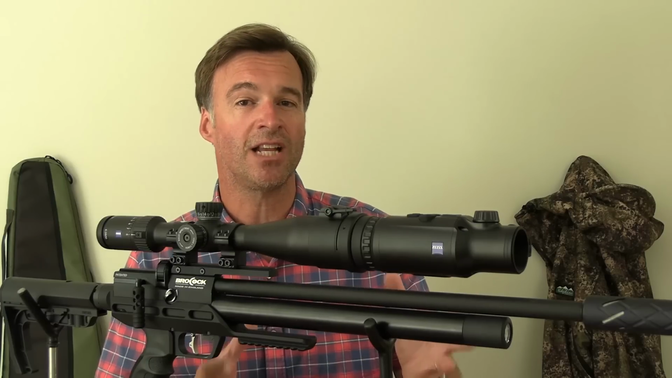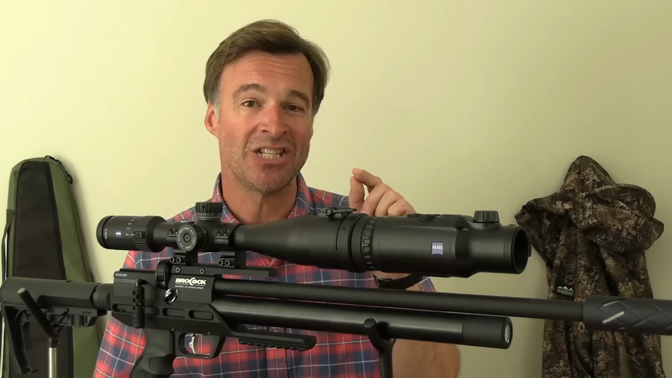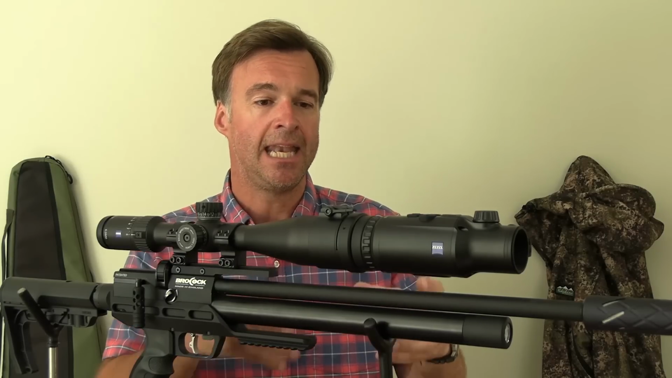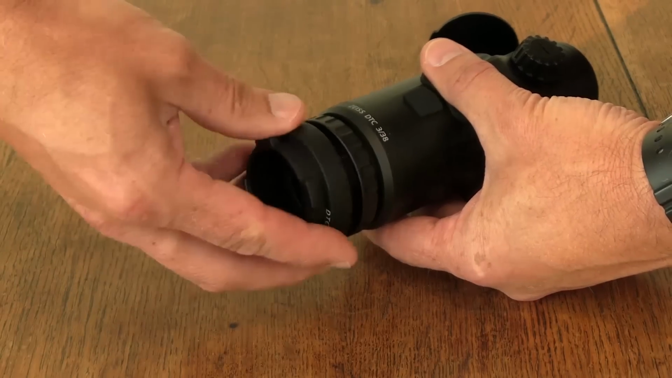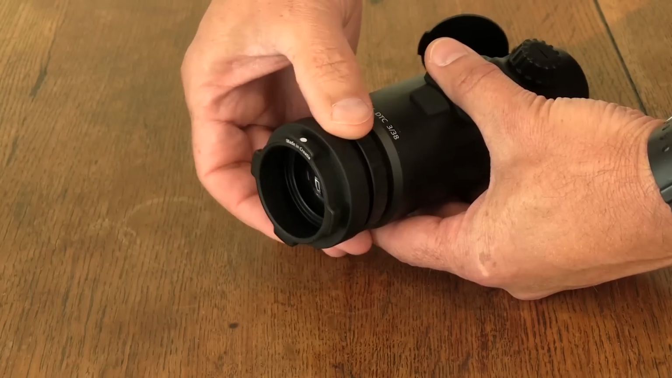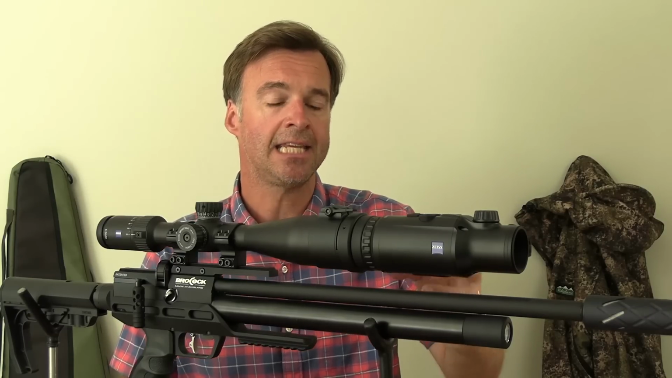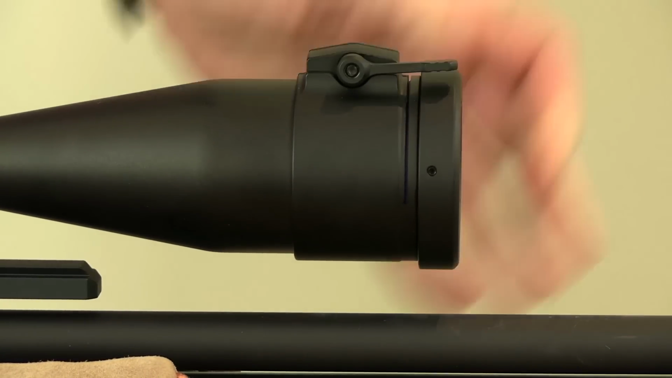Now, I've used units like this in the past that have been a real faff to get on and off. That is certainly not the case with this one, and its quality certainly shines through in its attachment mechanism. Now, that comprises the £80 DTC-R component, which screws into the rear of the thermal camera to create a bayonet attachment. The other DTC-A piece costs £160, and that attaches to the front of your scope via an adjustable quick release lock.